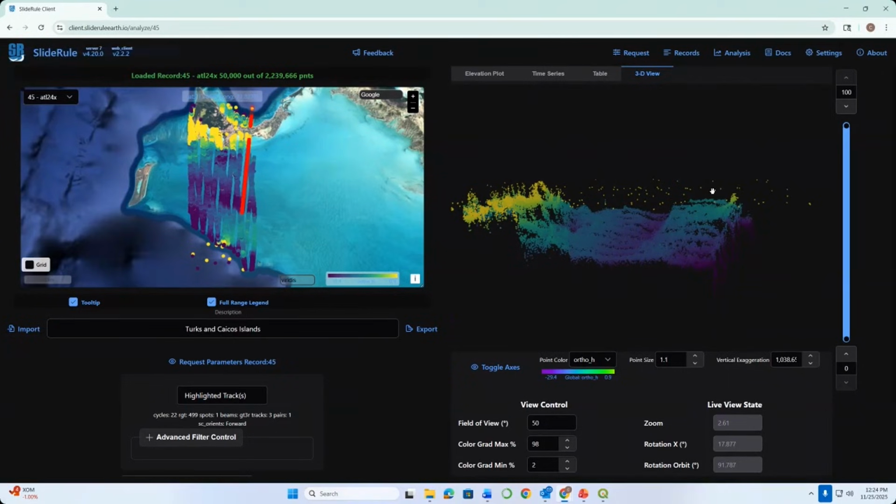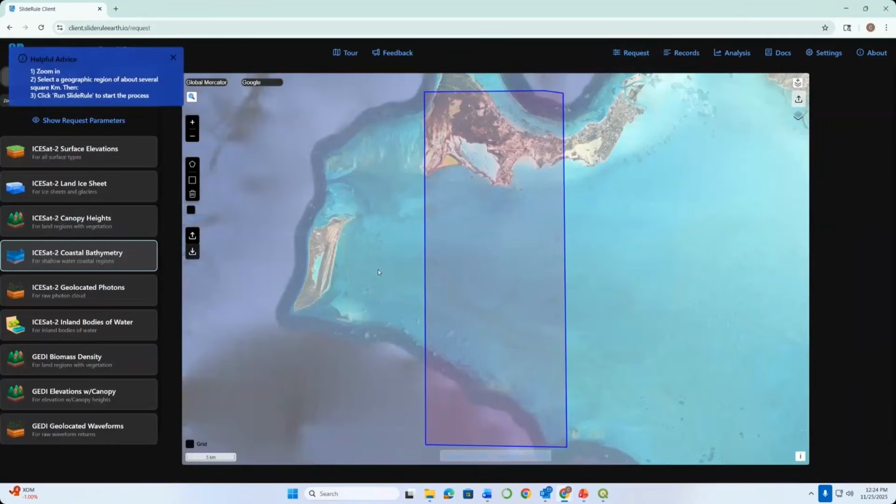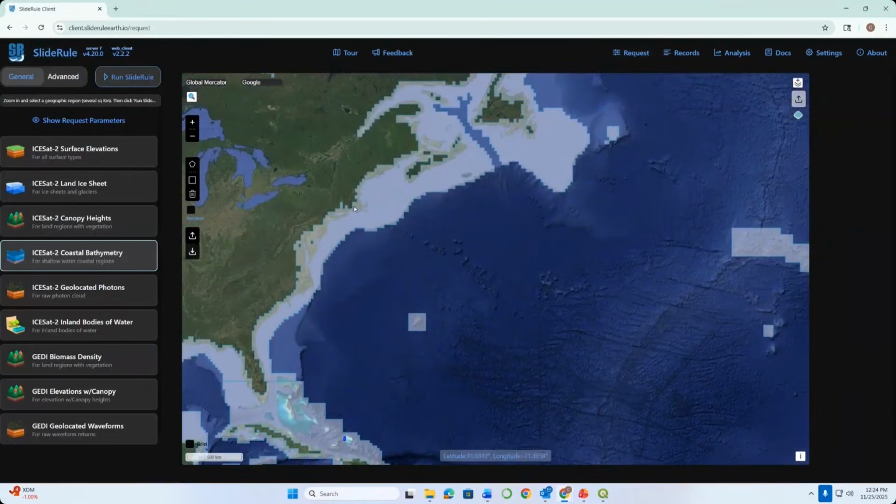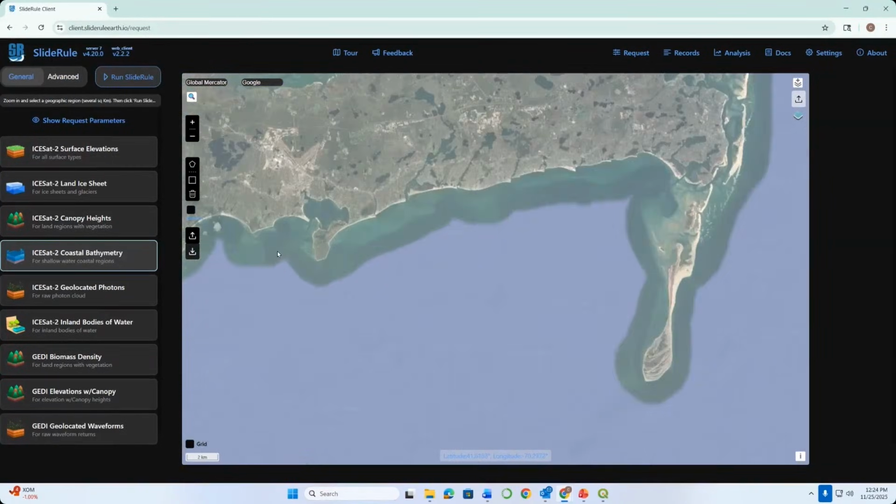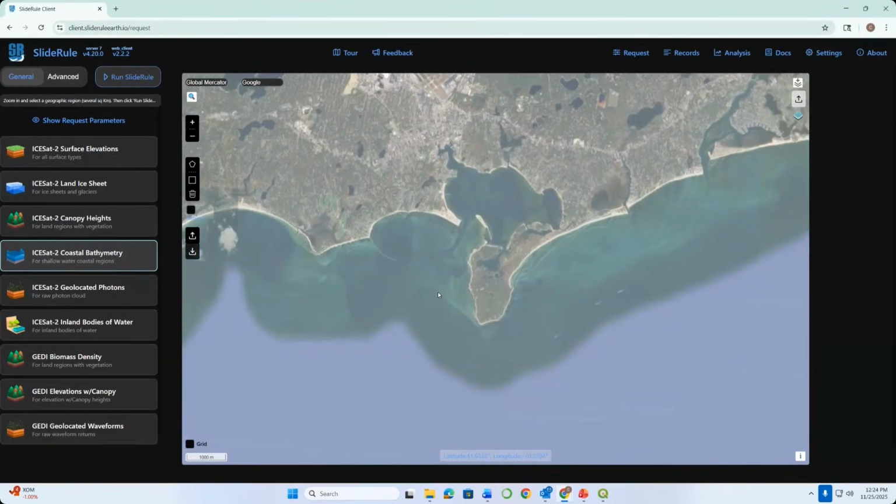Okay, with that in mind, let's go ahead and go back to requests. And now I'm going to go up to the site that we actually are interested in for this demo. So I'm going to scroll all the way back up to New England and to Cape Cod and to our Hyannis project site. So here we are. Here's our actual site of interest.